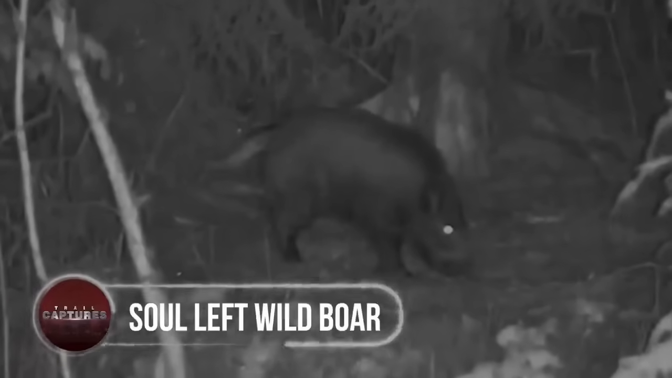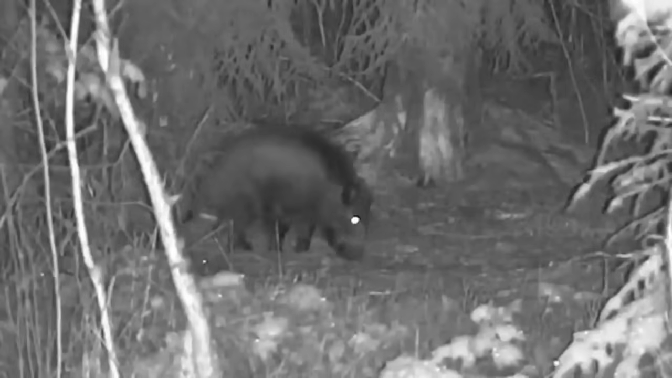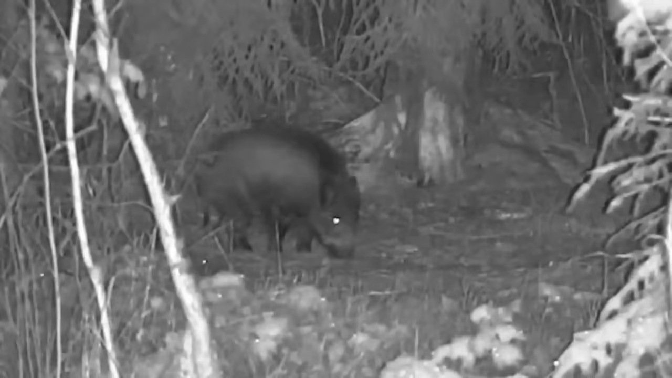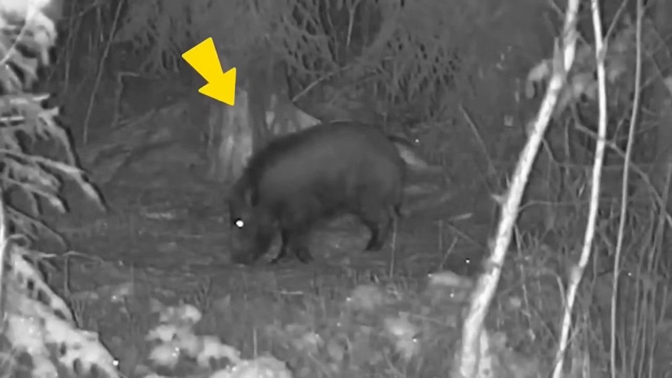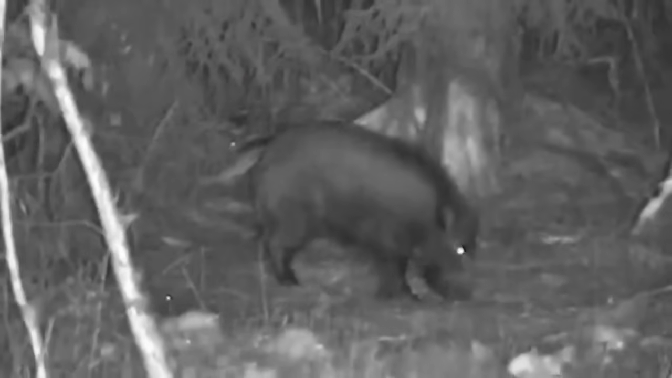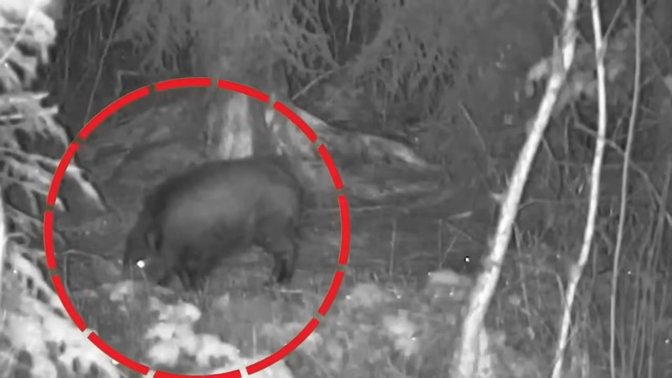Seoul left wild boar. This footage might be the rarest one, as it literally shows the most unbelievable and disturbing moment ever recorded. It started with a wild boar strolling normally, and this is exactly what trail cams are meant to record. But within a few seconds, the whole scene changed as the animal fell on the ground and struggled hard to stand back up.